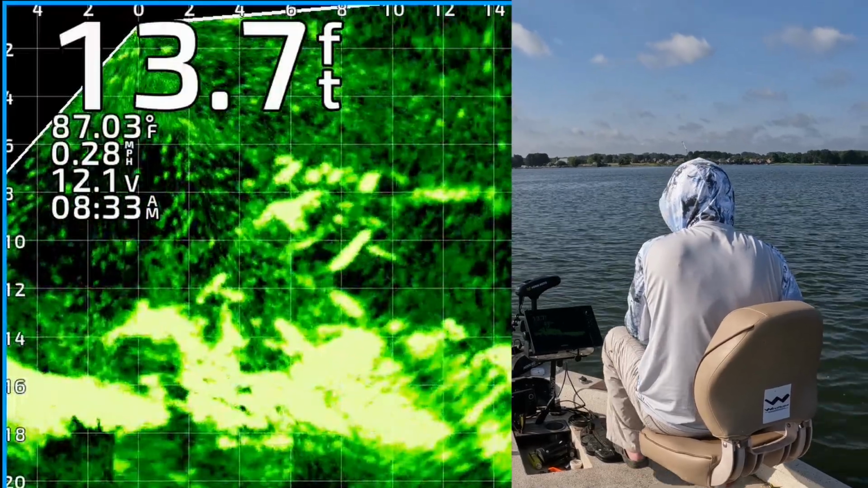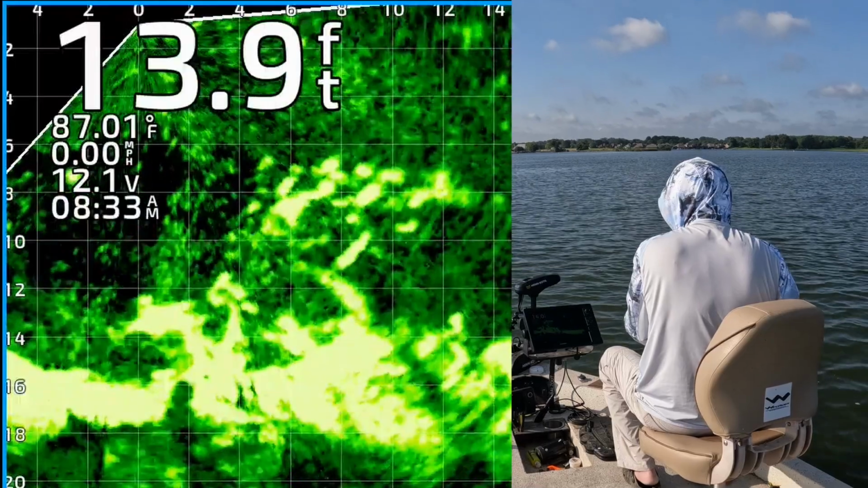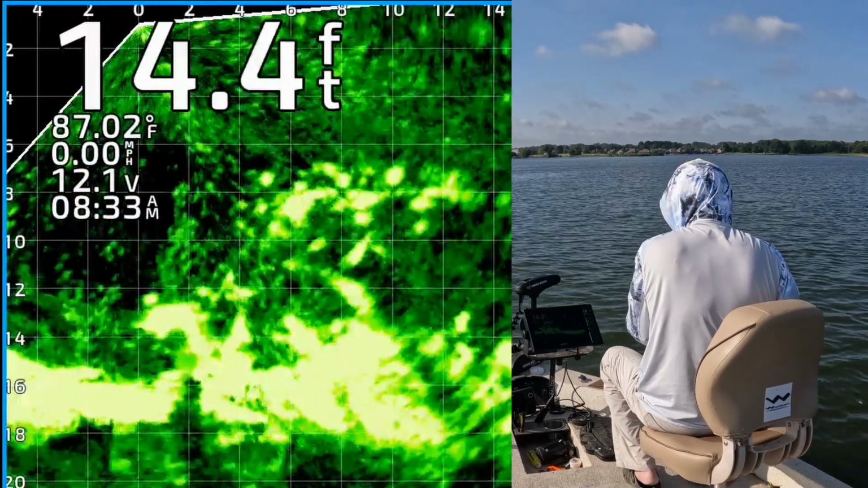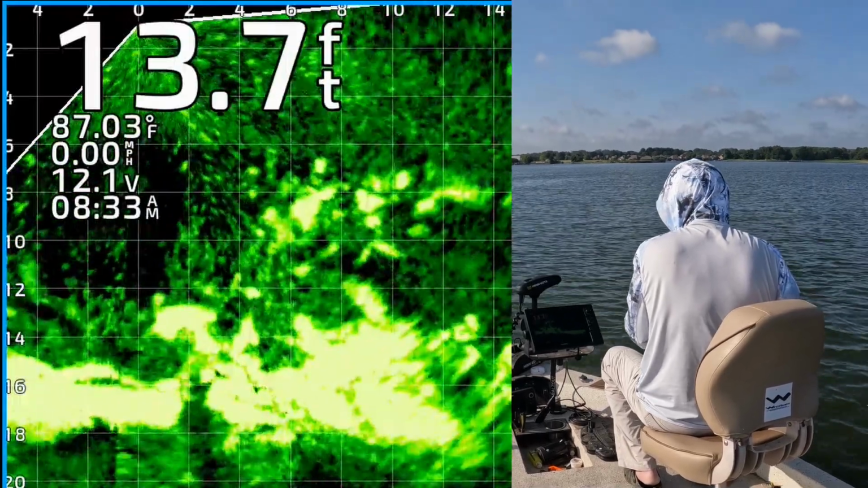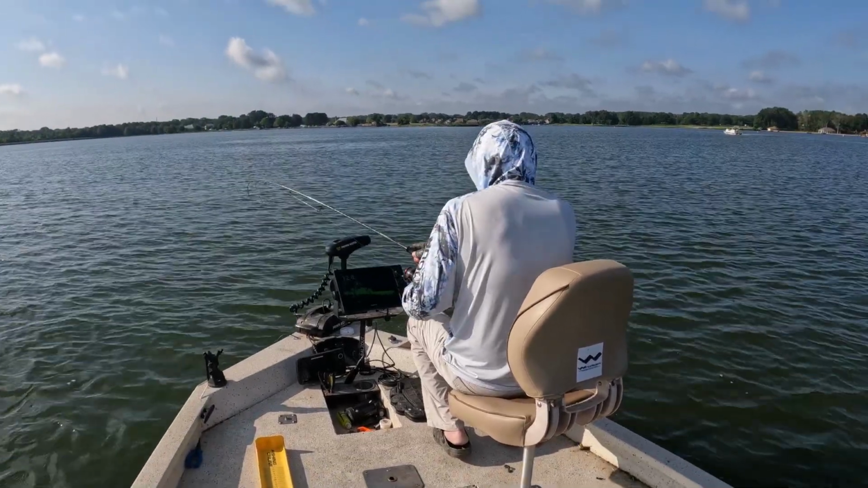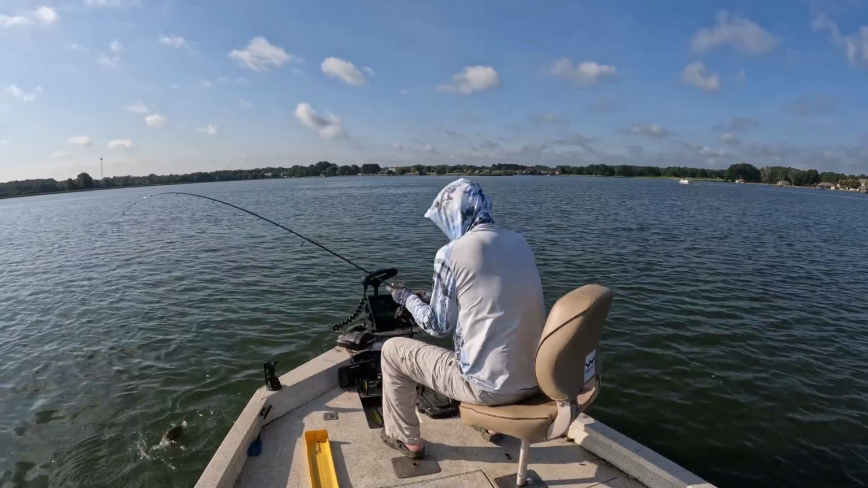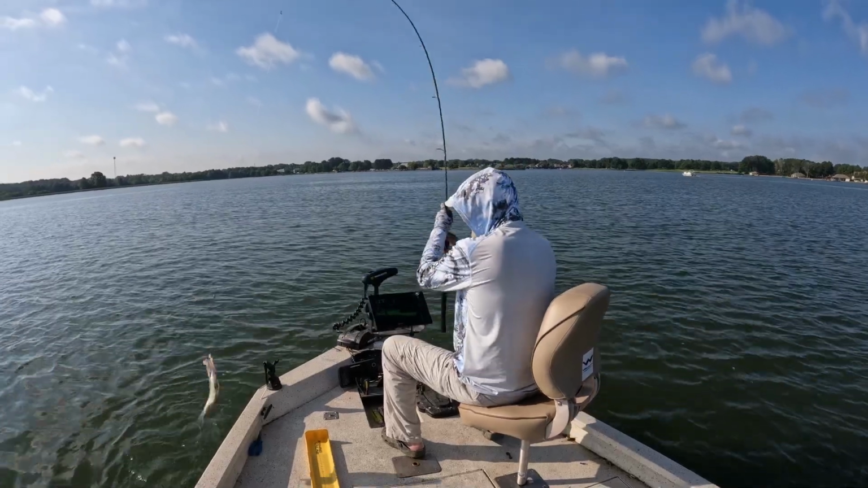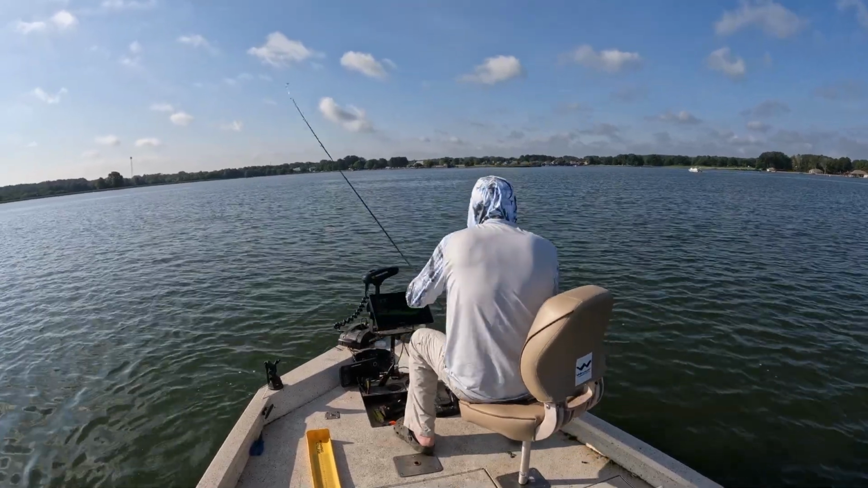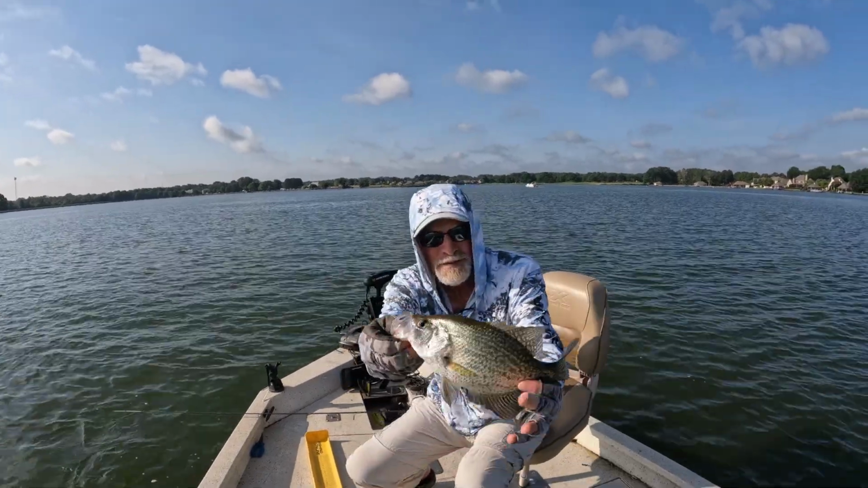Okay, there is my jig. Right through. Look at that massive fish. One of them's about to get it right there. There's a good one. Get up here, dude. It's another one of those situations where you can't really see the jig, but you keep reeling it through and get ready to set the hook. 11 3/4 inch black crappie.